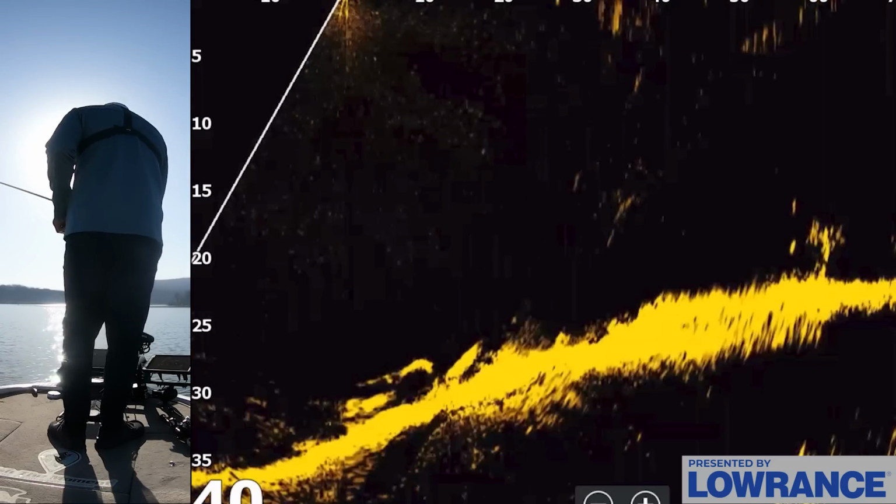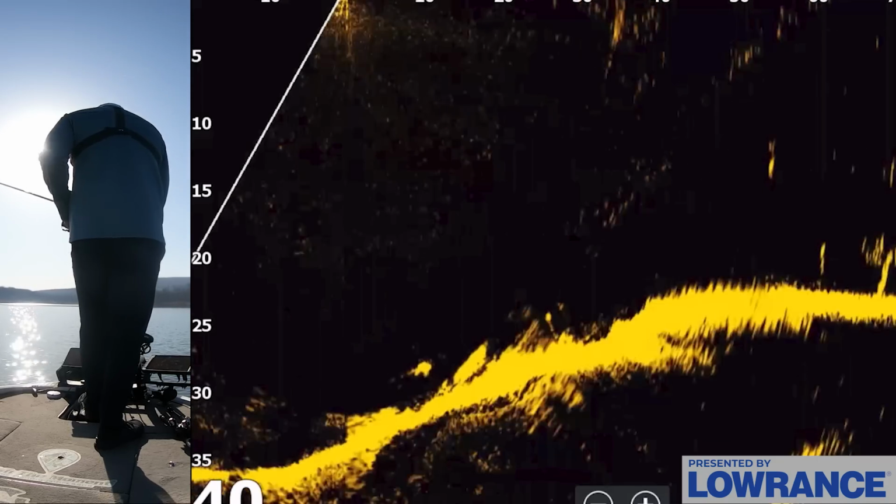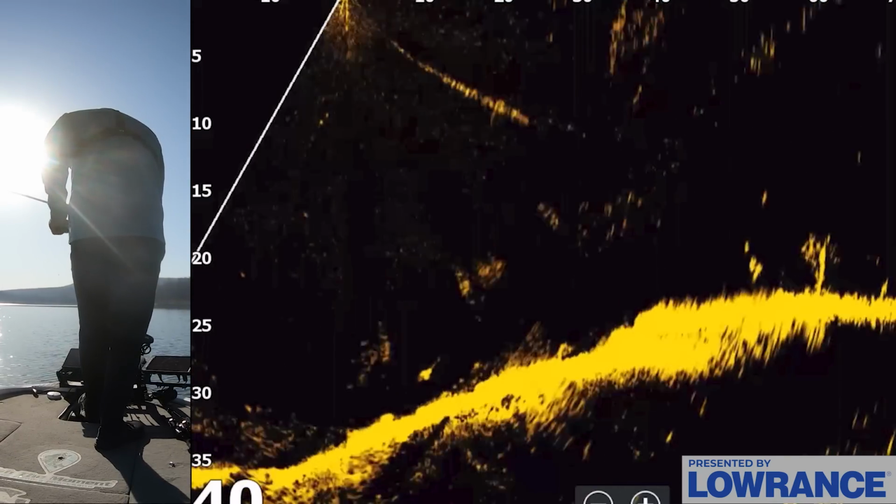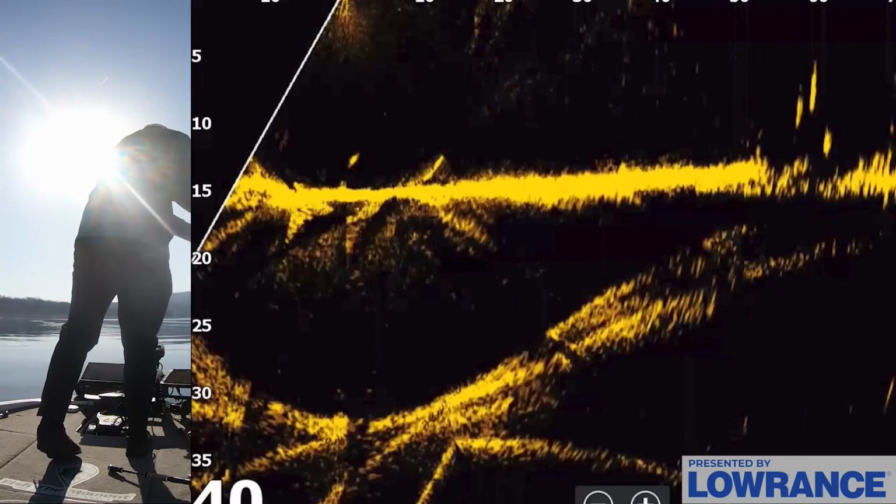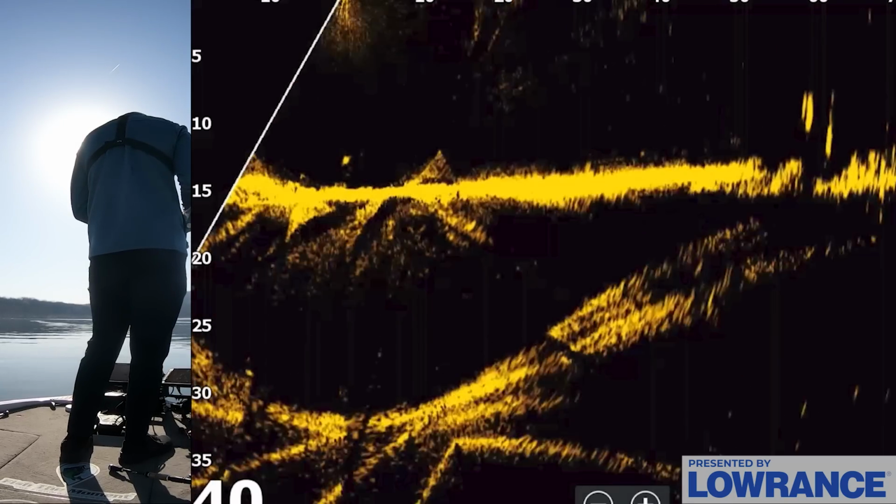Here's a fish right here. See, he just kind of looked up at it and he swerved it. Some of these fish are still kind of looking at it, getting kind of interested, but they're not really fully committing. There's a couple right here. Come on. Come on, come on. Oh my gosh. There's a bunch of them sitting right there. Right in their waypoint. Let's see if they'll actually react.